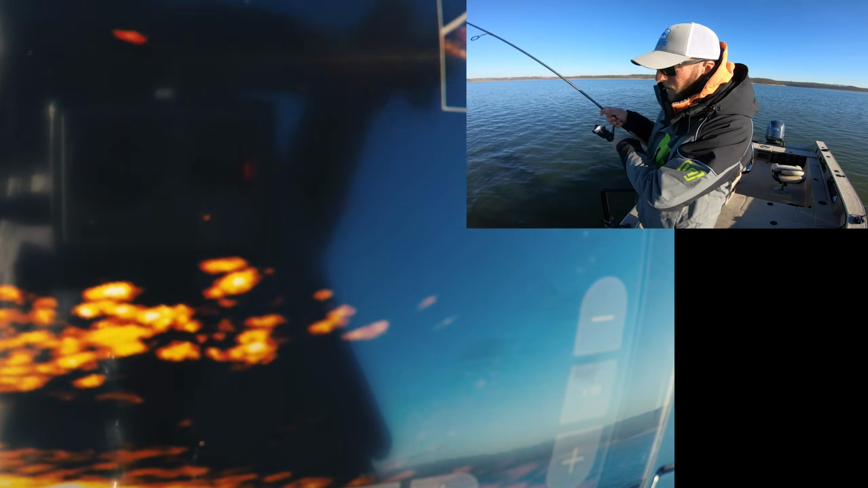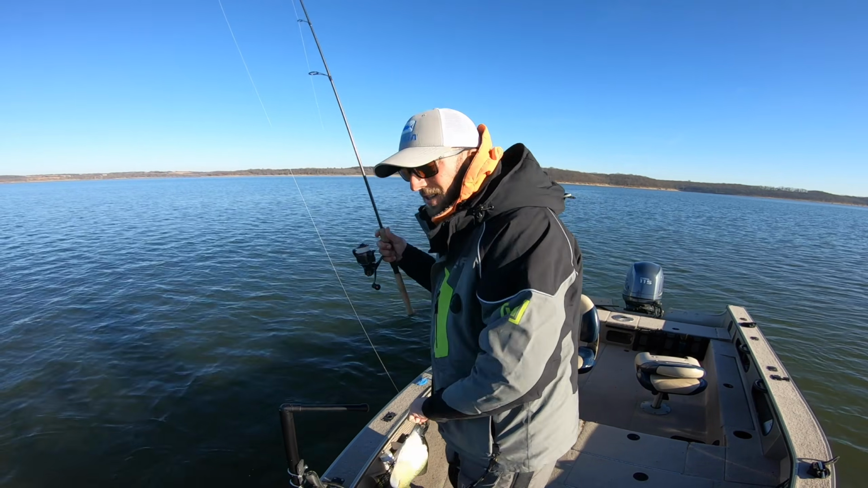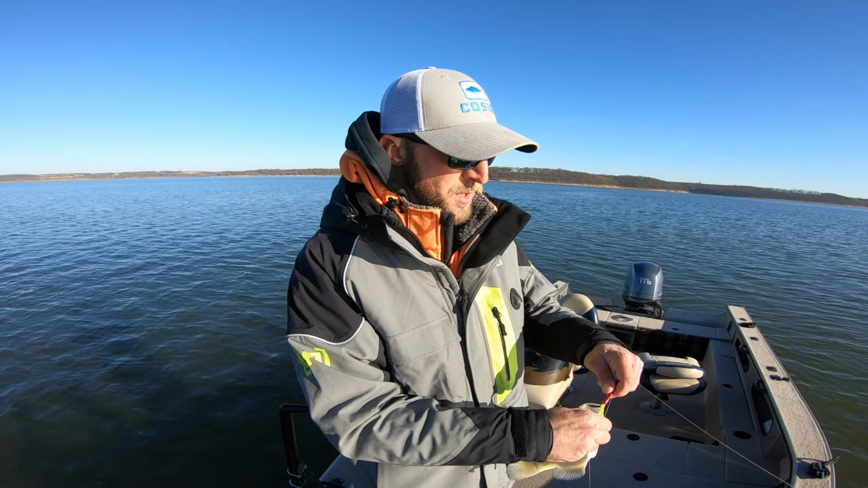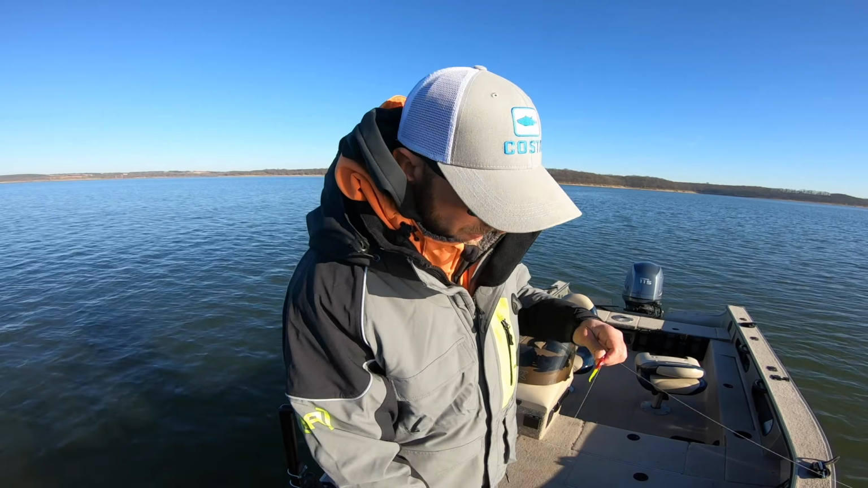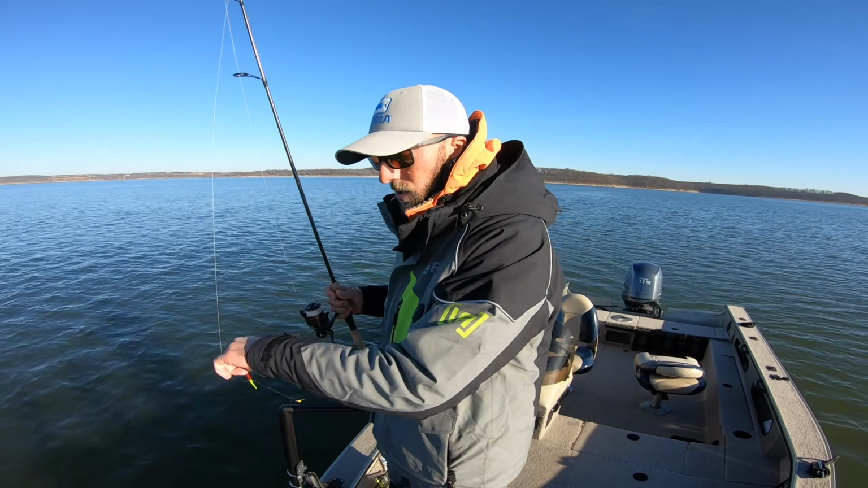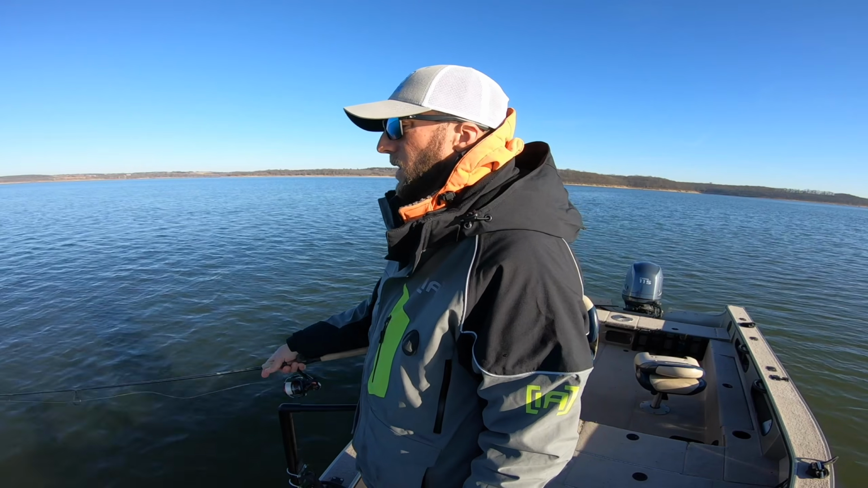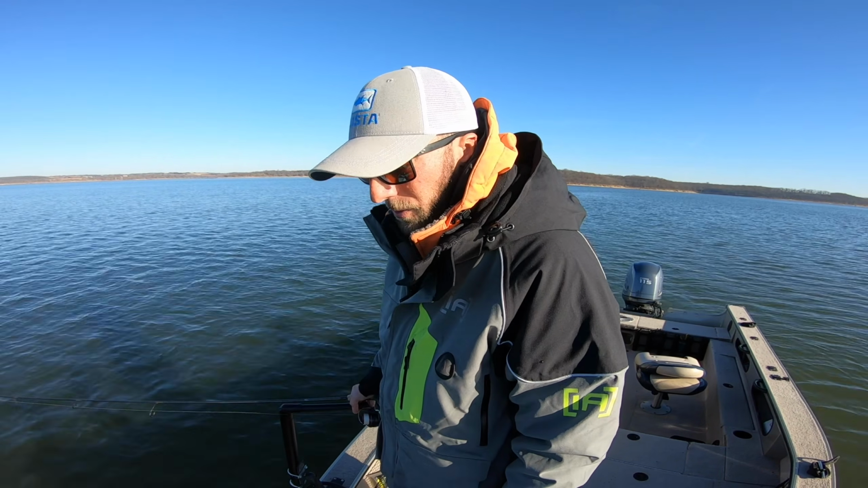Got him. Decent keeper. But yeah, with this school, the big ones are kind of out by themselves a little bit closer to the deep water. It's a nice 11-inch keeper. So that one I just kind of pitched it out there. That thing came racing over to get it. So we'll try and beat this school up, catch a couple more big ones, and go find another group.